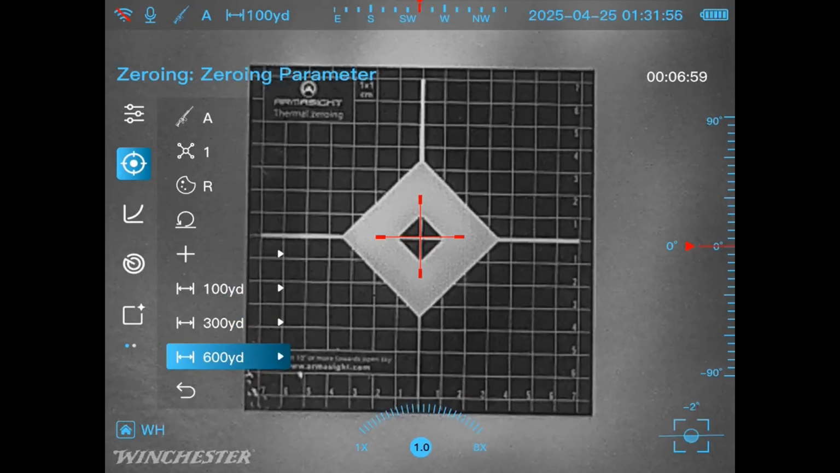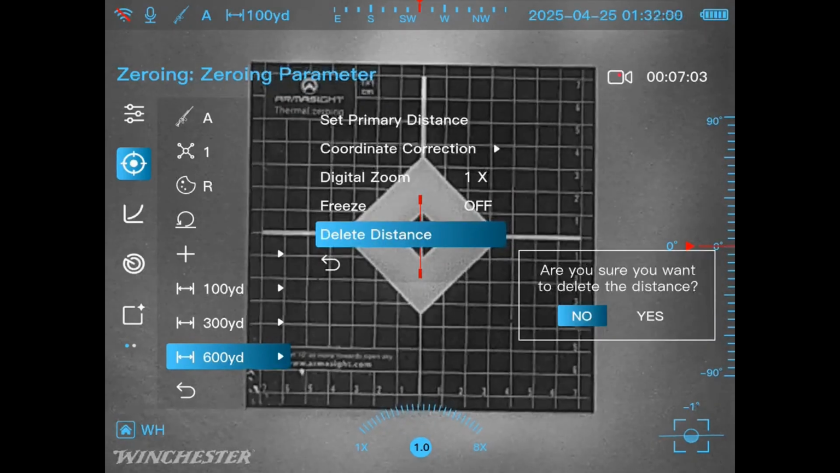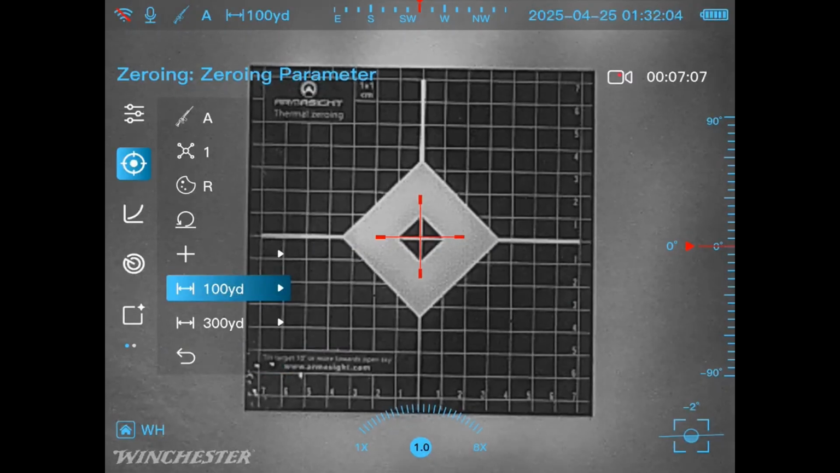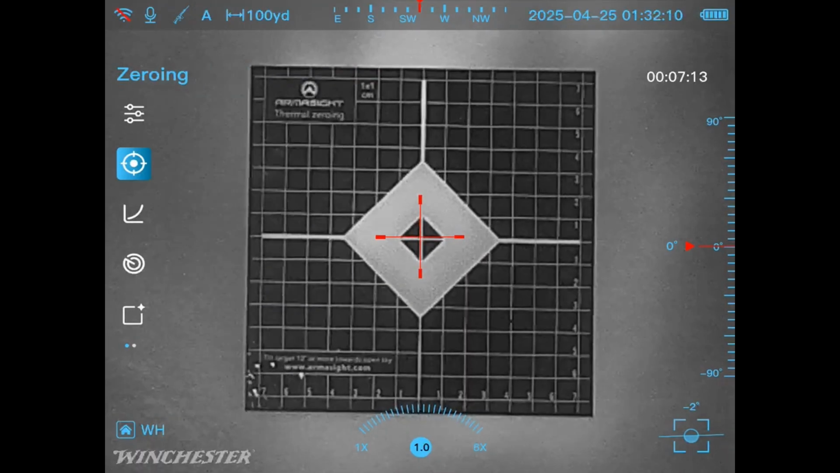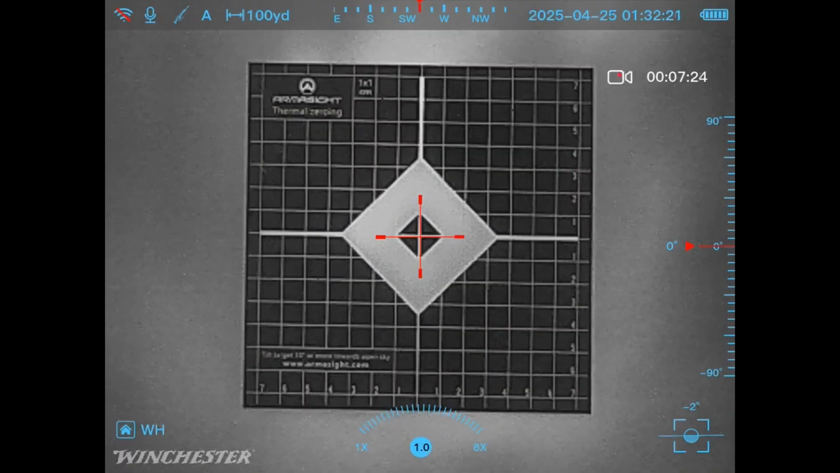So if we want to delete one of those, hold center button, delete that distance, confirm yes, and then we can just go all the way back, go back, hold it again. So there you go. So now we have the reticle set that we like, the color we like, and now we're ready to take the shot. So let's go ahead and take that shot.